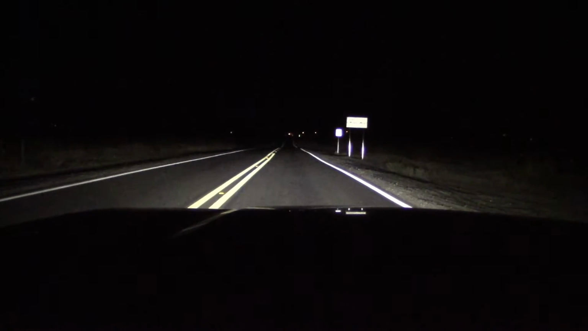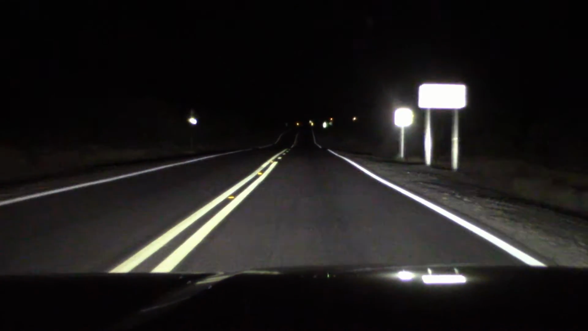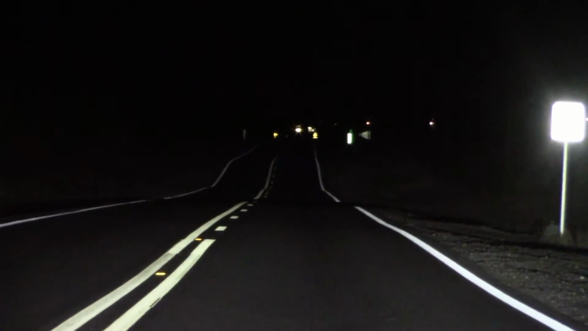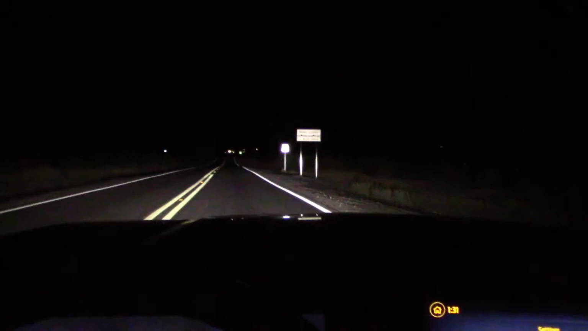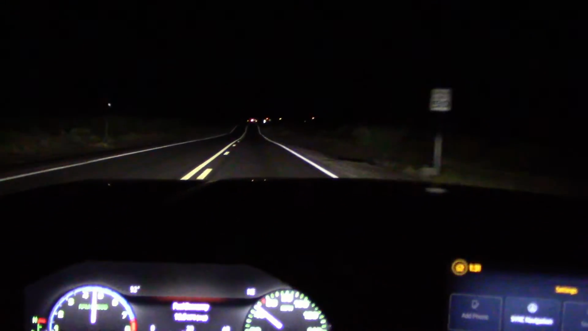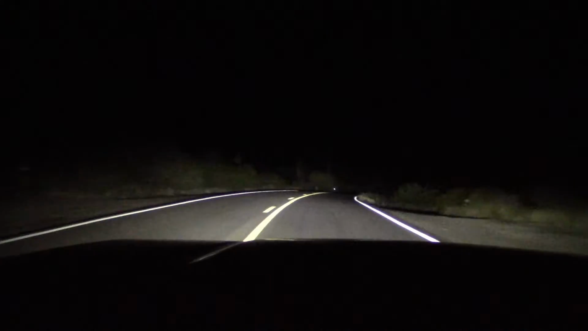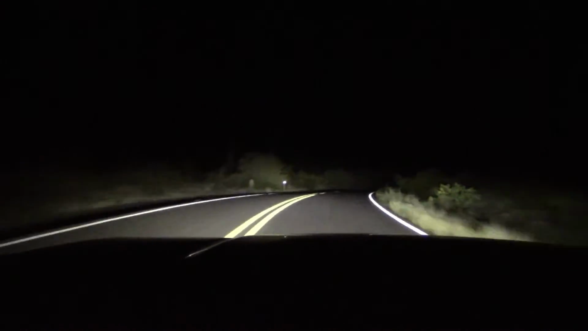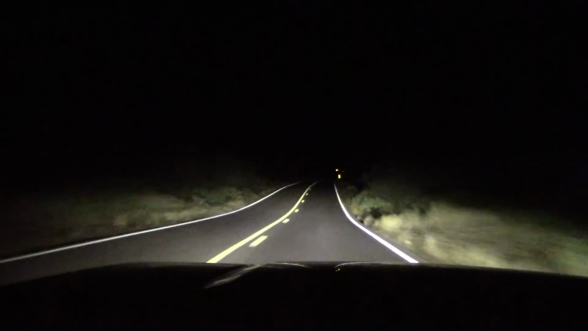Let's take this car out in the boonies and see how it works in tight country curves. Well, reaching on a high beam, low beam, not so much. On these dark country roads with tight curves, the high beam setting works great.